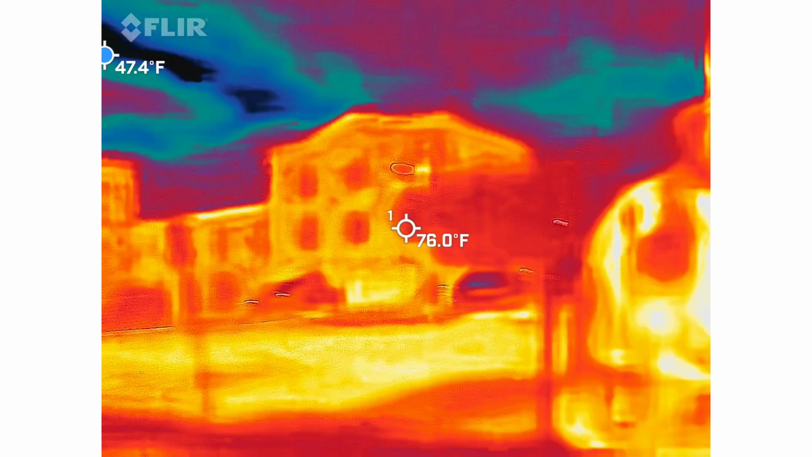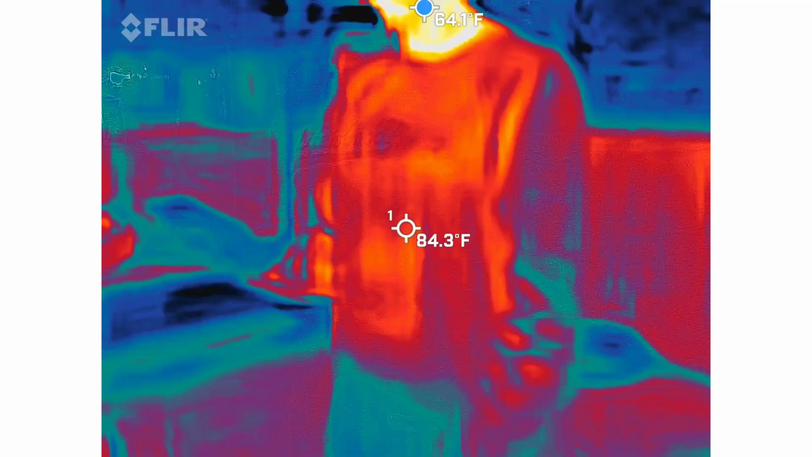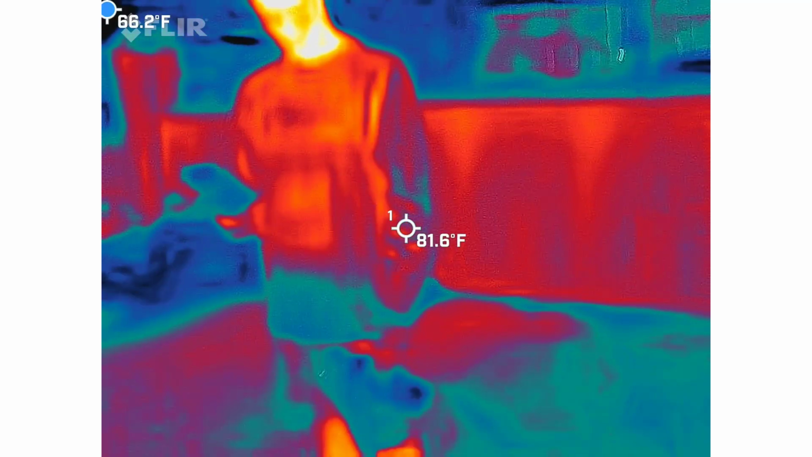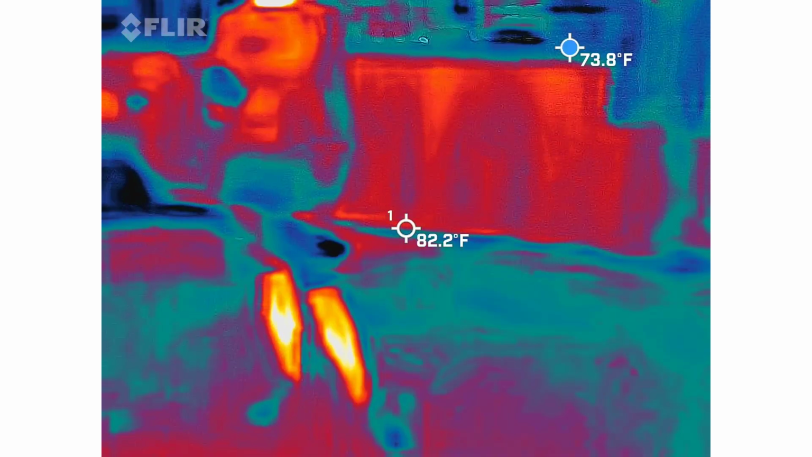23.6. Nice. 28.6. Likes those 0.6s. Mom had a 20, 25, so she's pretty much running out.